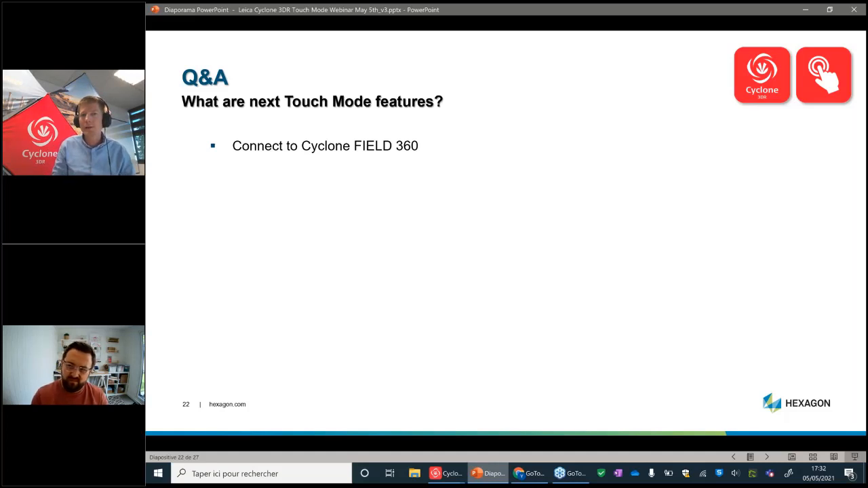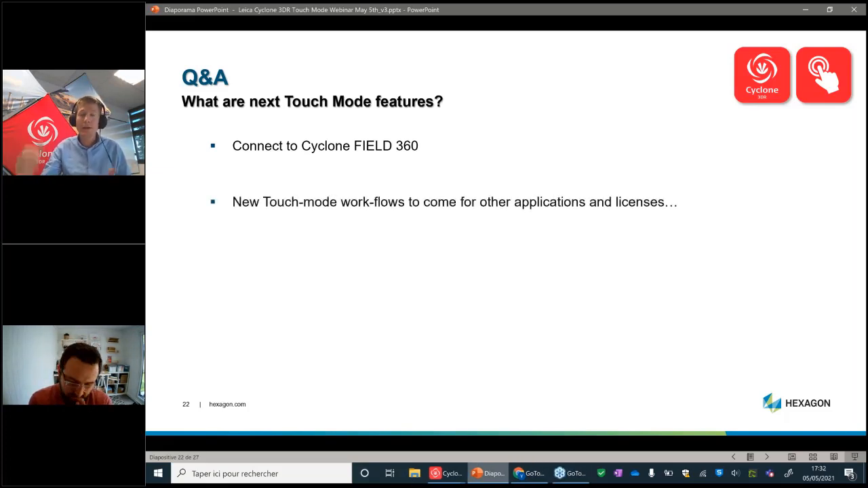We know that Cyclone 360 is very popular, and we are working on a solution to share lightweight data wirelessly between 360 and touch mode. So this is definitely the first coming feature in touch mode, and then we will add more and more touch mode workflows.